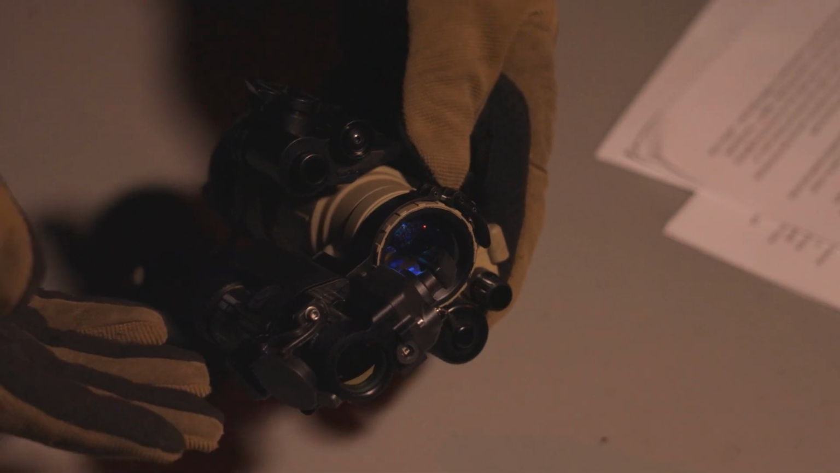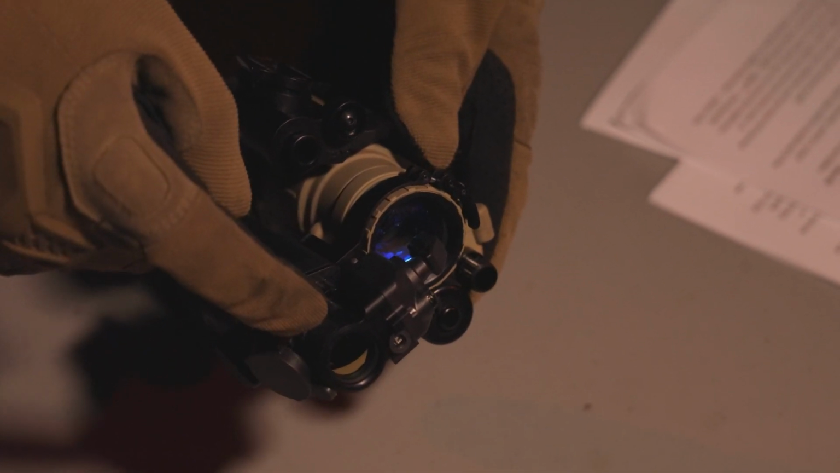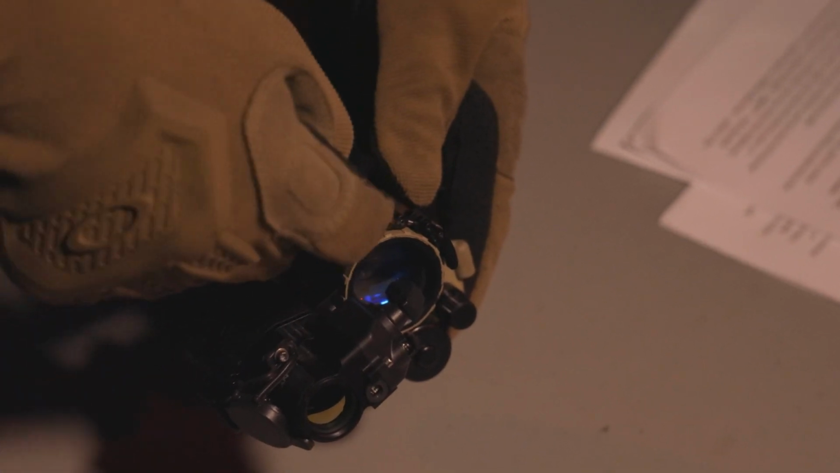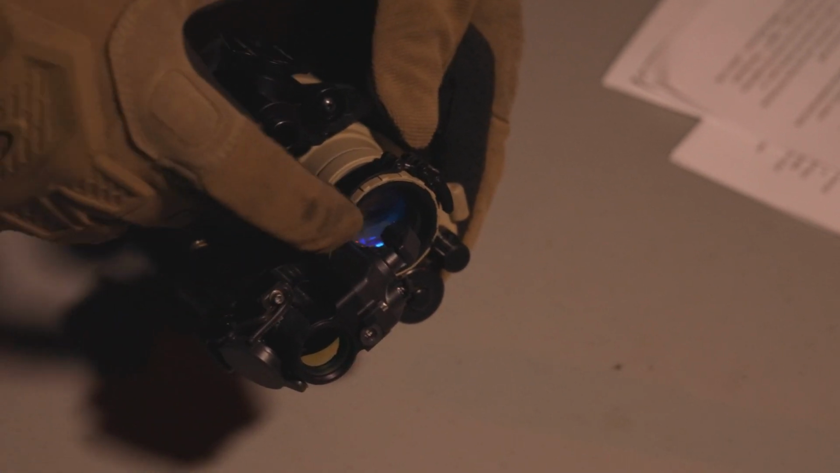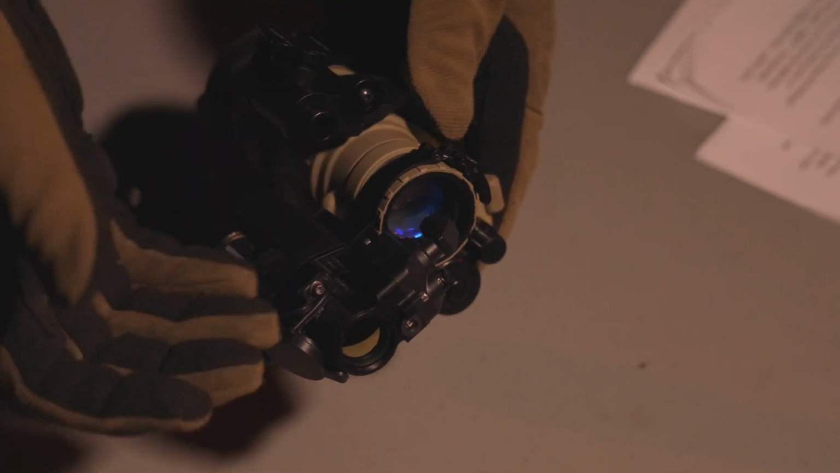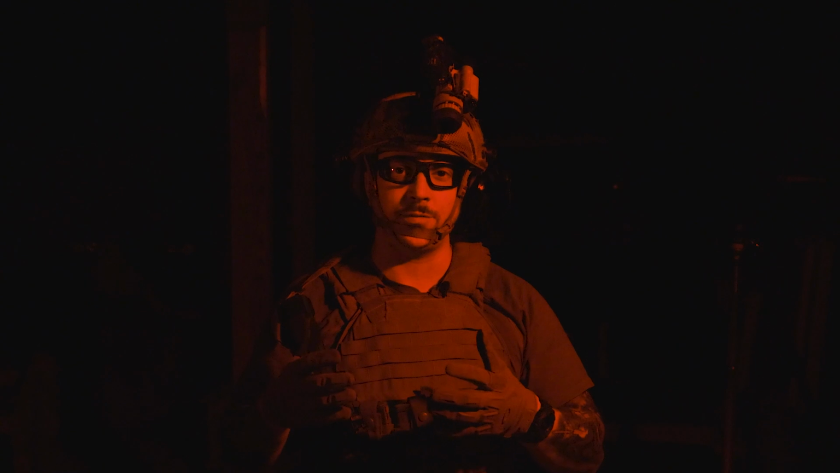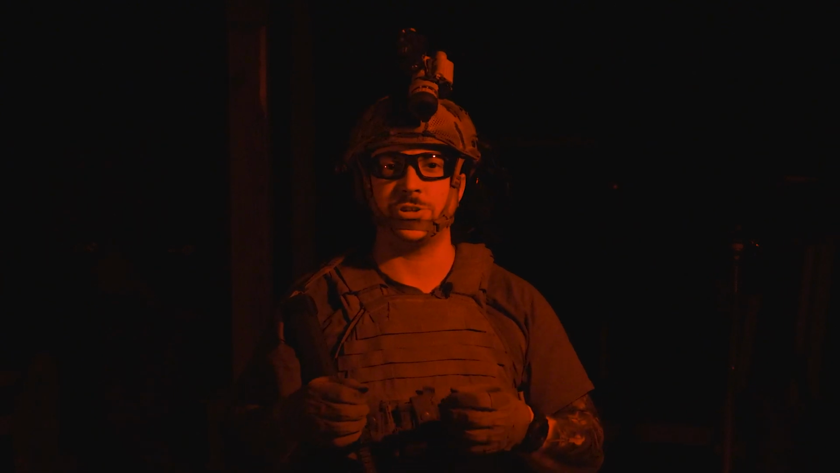How it works is the COTI will sense the thermal signature here, and then it displays it on this little periscope here into the PVS. So you have night vision with a portion of the middle that will display the thermal. So what it does is help you to combine the resolution of night vision with the easy identification of thermal.